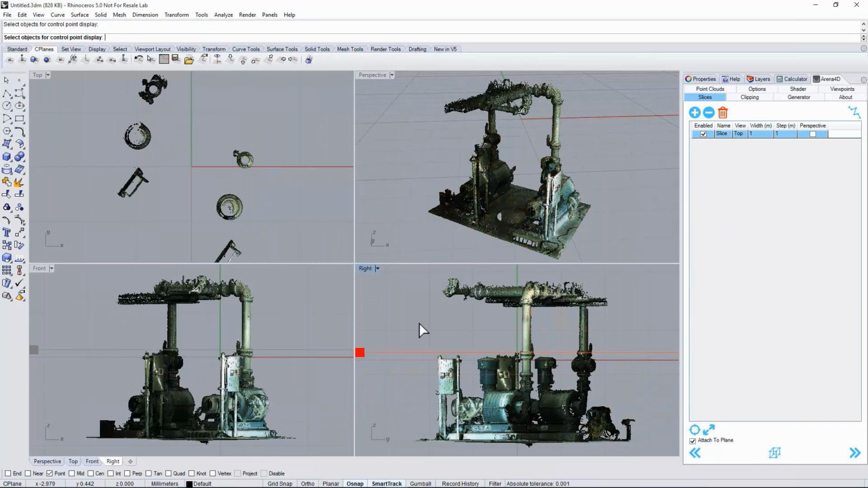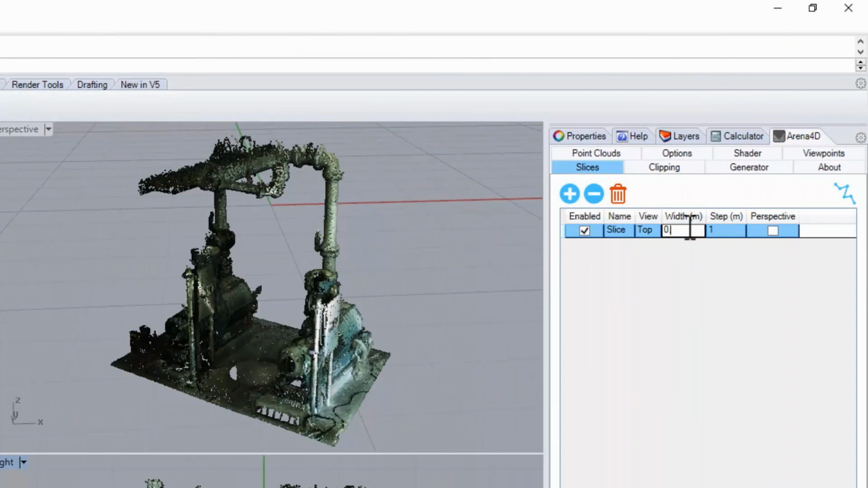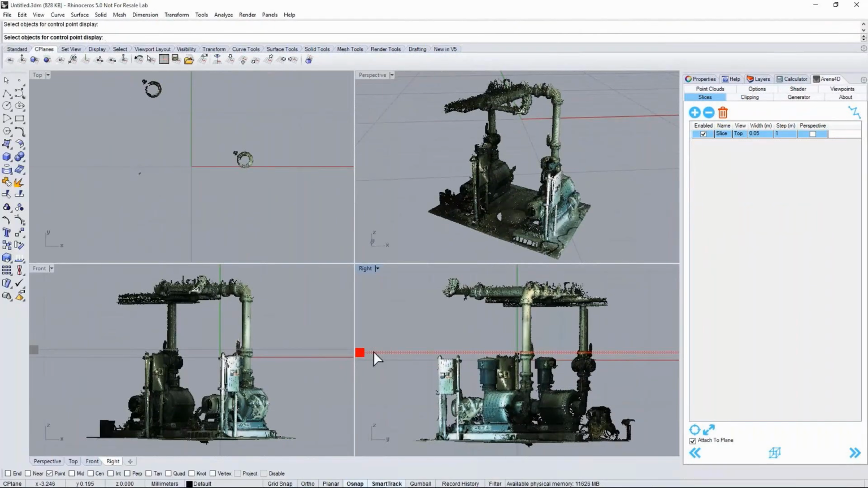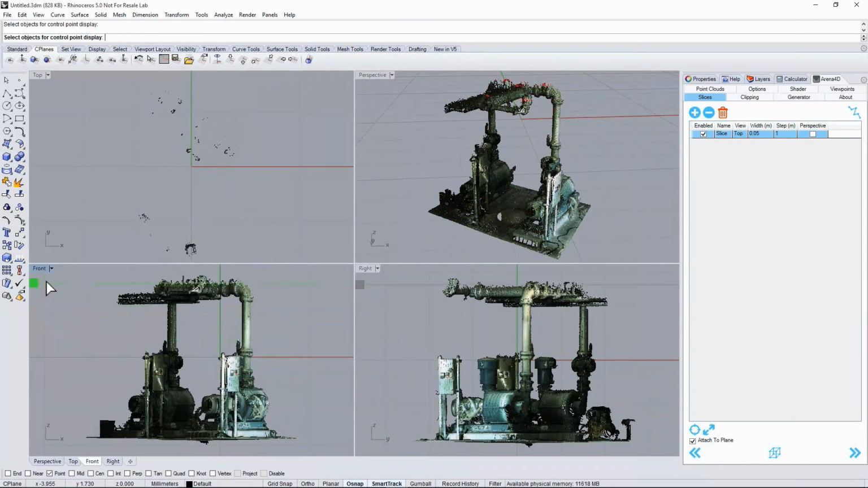If you look to the left-hand top window, that's a top-down view of that slice through the point cloud data. You can change the slice width to whatever you like, and you can effectively slice and dice that point cloud. And what tends to happen is you can use the tools inside Rhino to reverse engineer that piece of point cloud data into a real CAD object model.